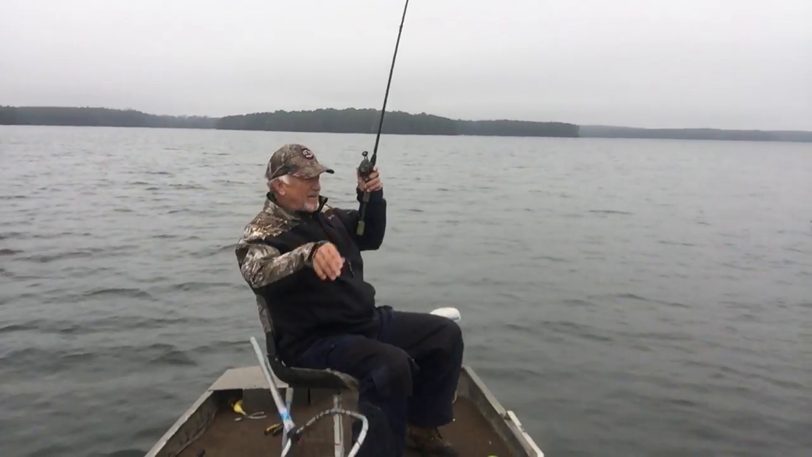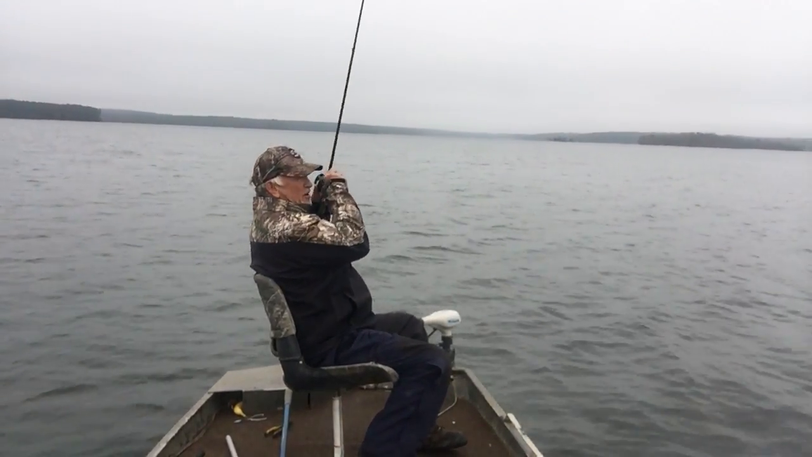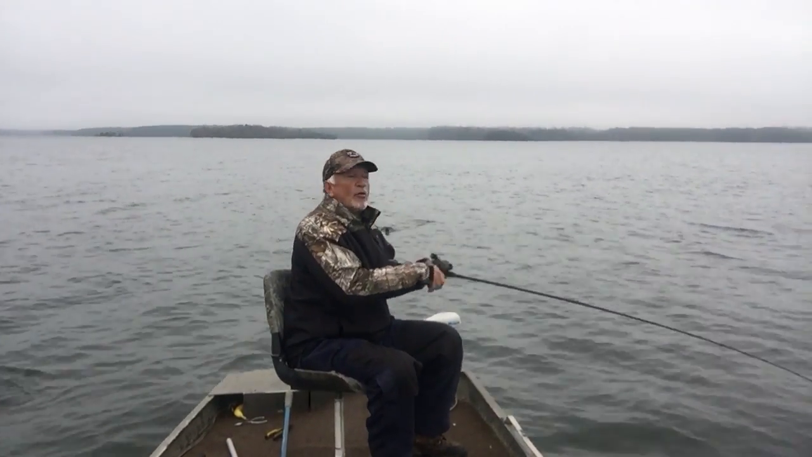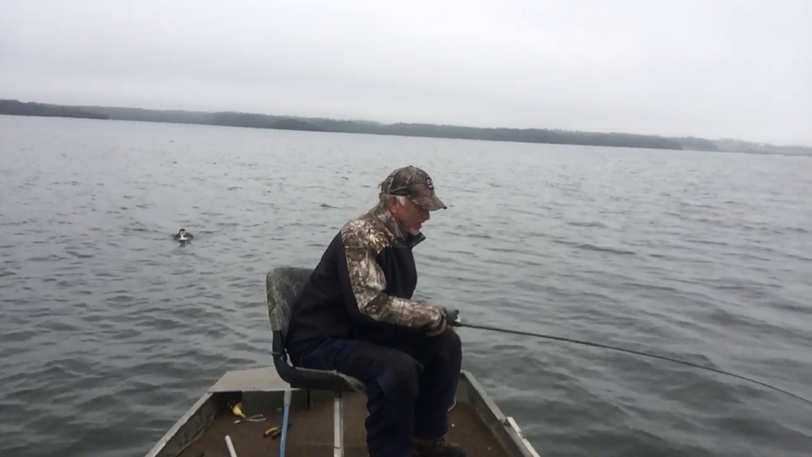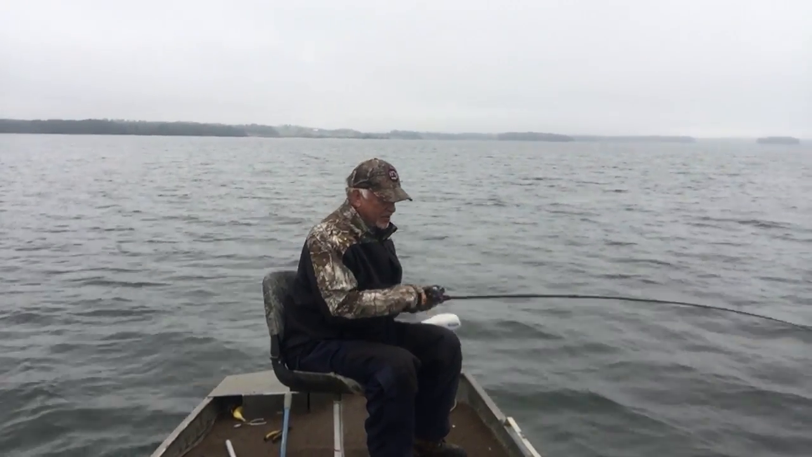There he is. Perch are a funny fish. They can lay down there and not want to bite. And you catch one or two, and then it makes the rest of them go in a frenzy of feeding, kind of like fishing a goldfish pond.